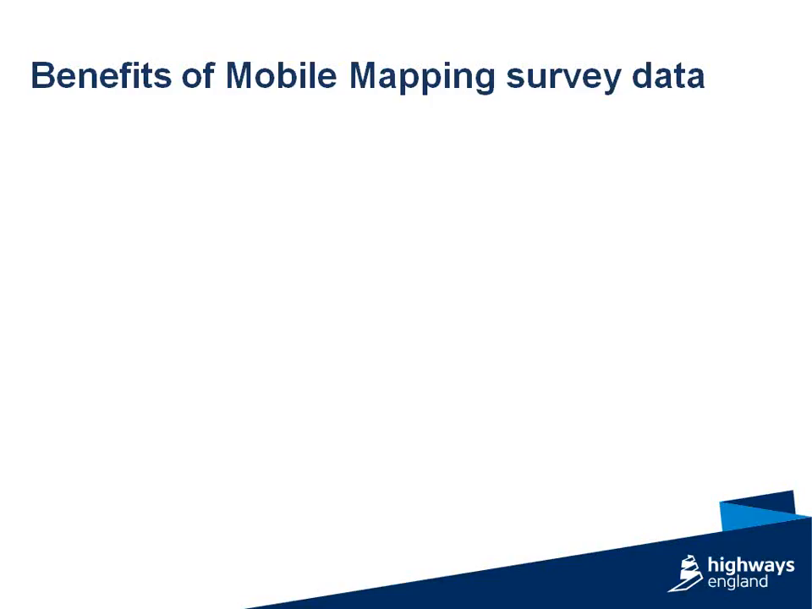So as a bit of a scene setter, we need to consider the benefits of mobile mapping surveys. Now, what we're looking at is using the right sensor for the right solution. And rolling back a little bit in terms of the history of Highways England's use of mobile mapping data, it probably goes back to 2012, where Highways England first used mobile mapping in one of its maintenance areas to look at its guardrail condition, which is obviously one of the focuses of today's presentation, but also the many uses of the data sets thereafter.